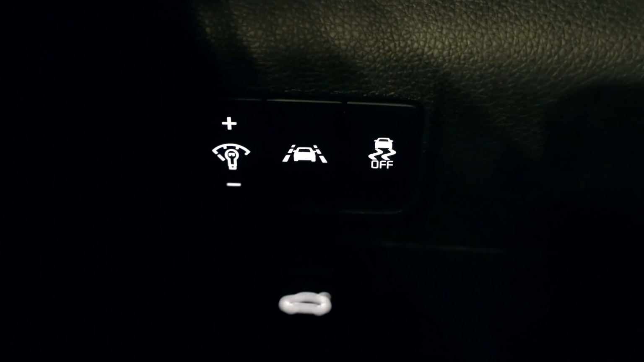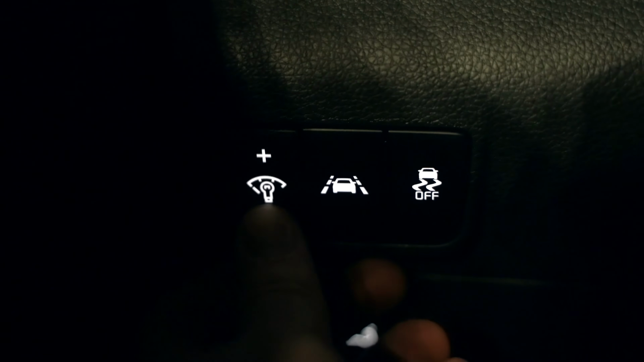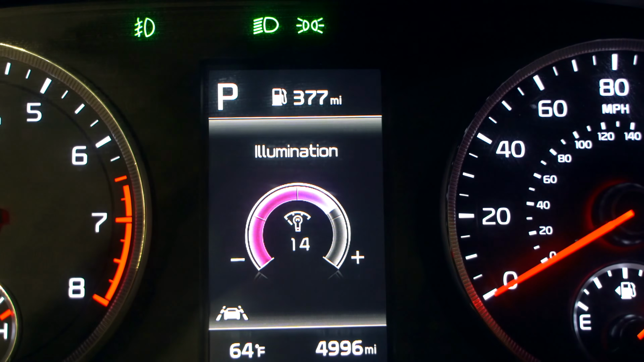Then over here, you've got actual brightness controls. So this button is for your interior brightness. As I do that, it'll show up on here. It adjusts this instrument cluster and the main display.